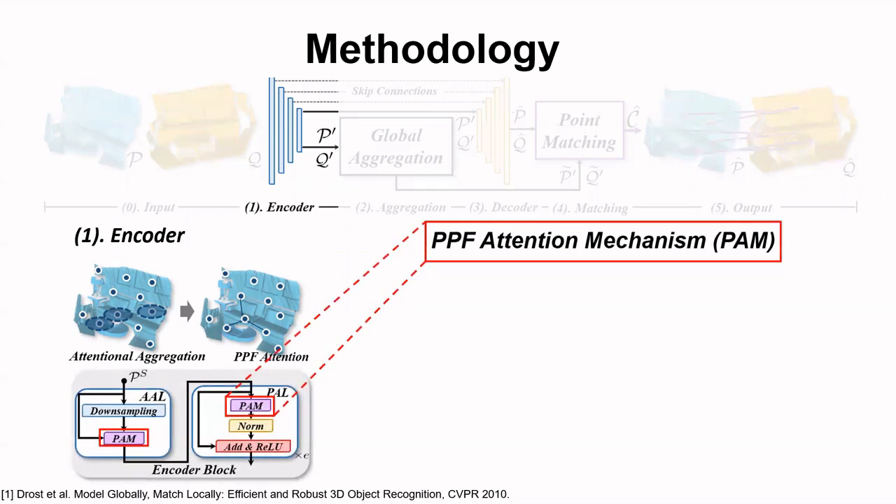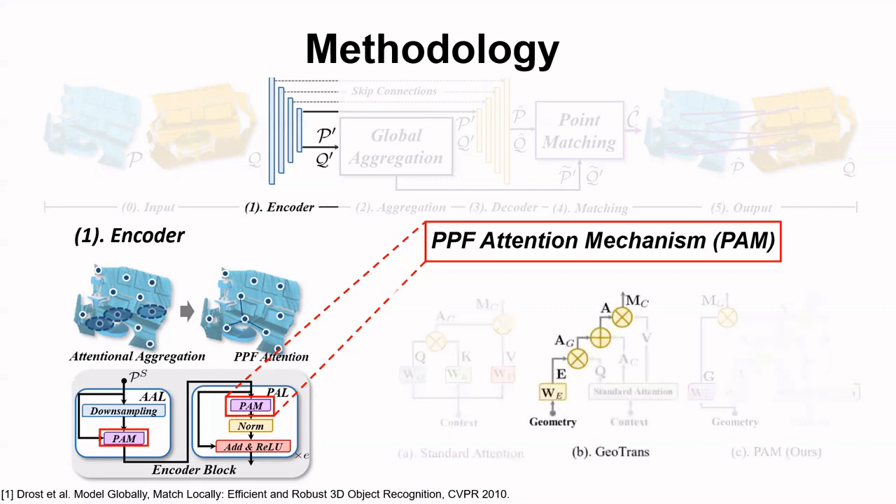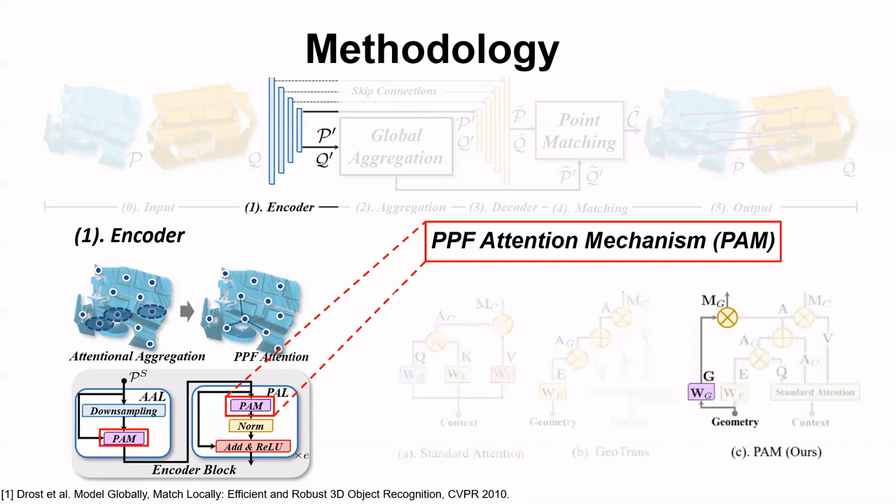Both layers are built upon our proposed point pair feature attention mechanism. Different from the standard attention that only fuses the learned context, and the geometric transformer attention that only leverages geometric cues for reweighting the attention, we propose to encode the raw geometry for the attentional aggregation.